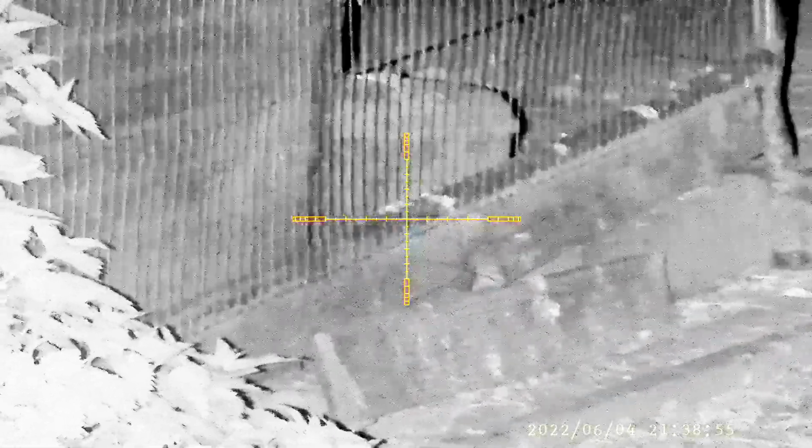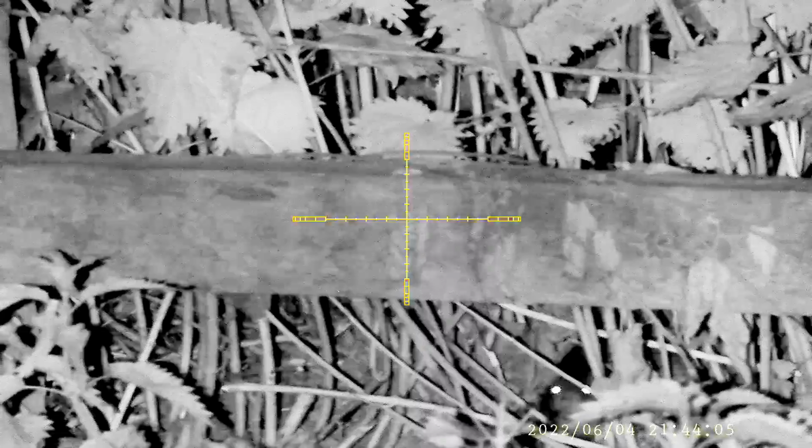A lot more scanning going on tonight than normal, and moving of positions to try and get a better look.